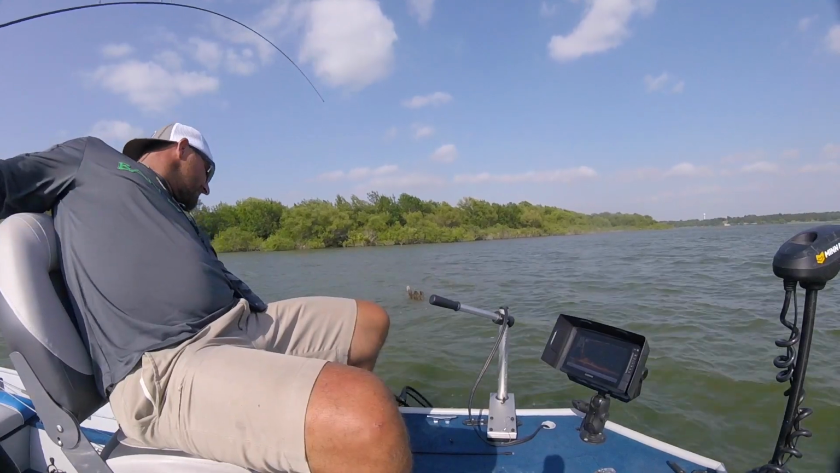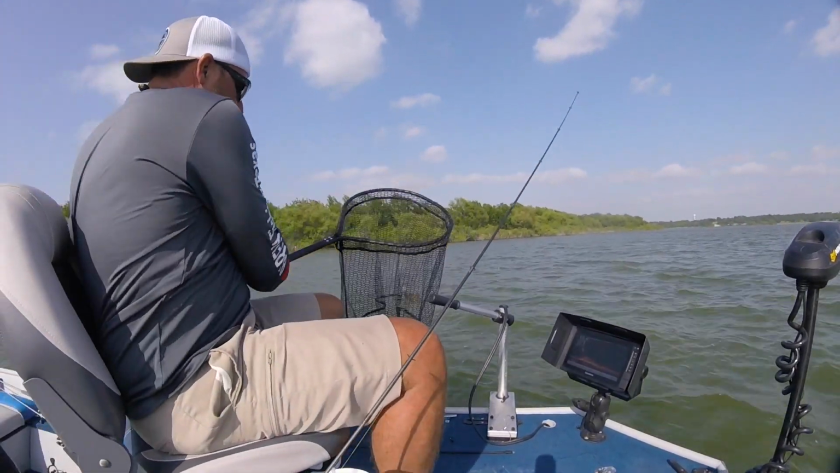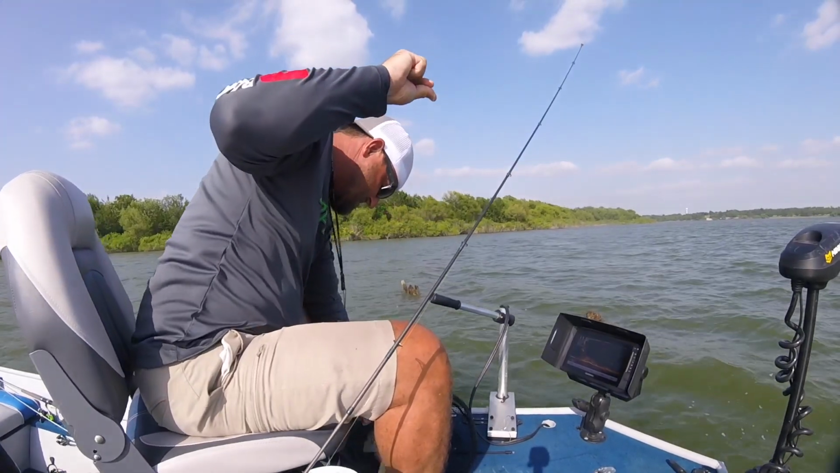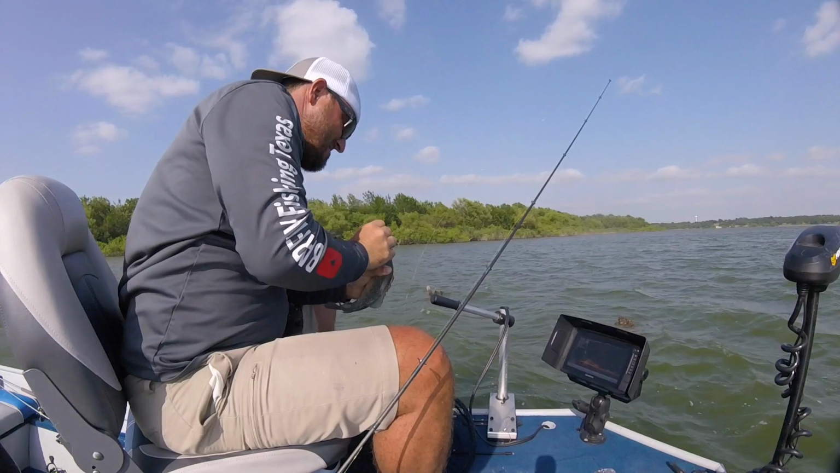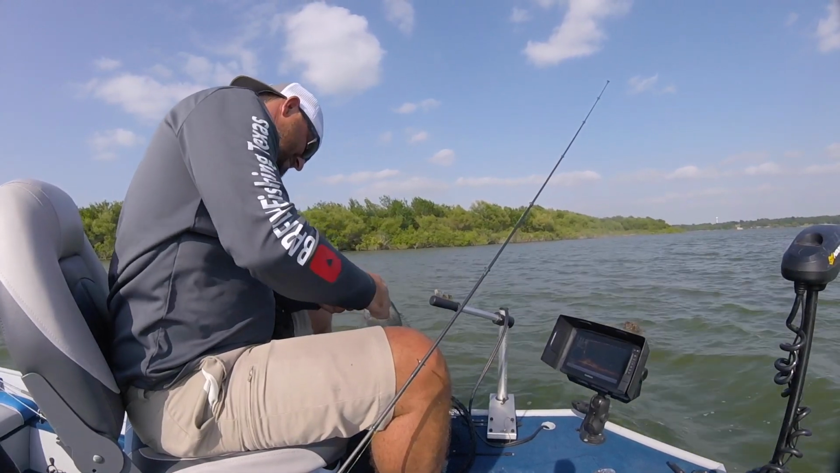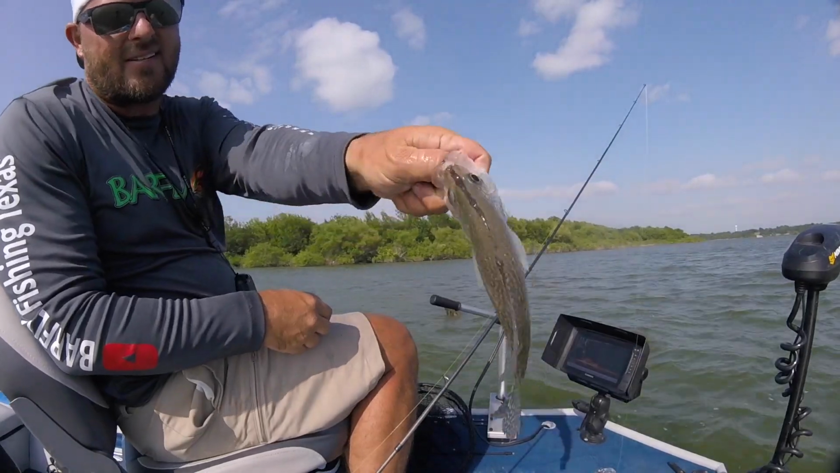Keeper magnolia. Oh yeah. A little keeper magnolia. Is that magnolia? I think it is. Yeah. Another keeper magnolia right there. Look at that.